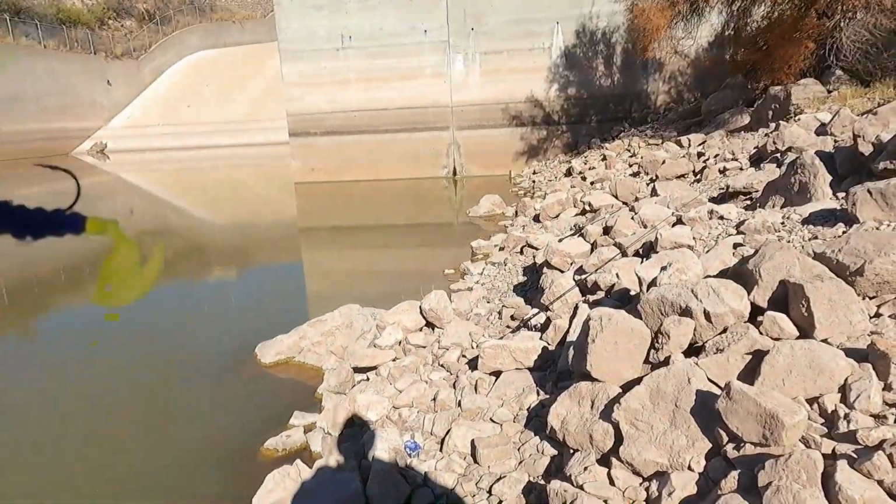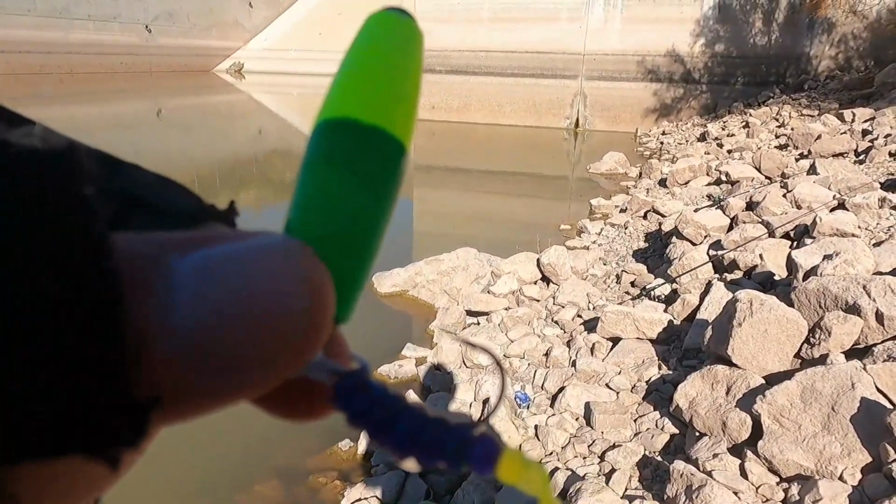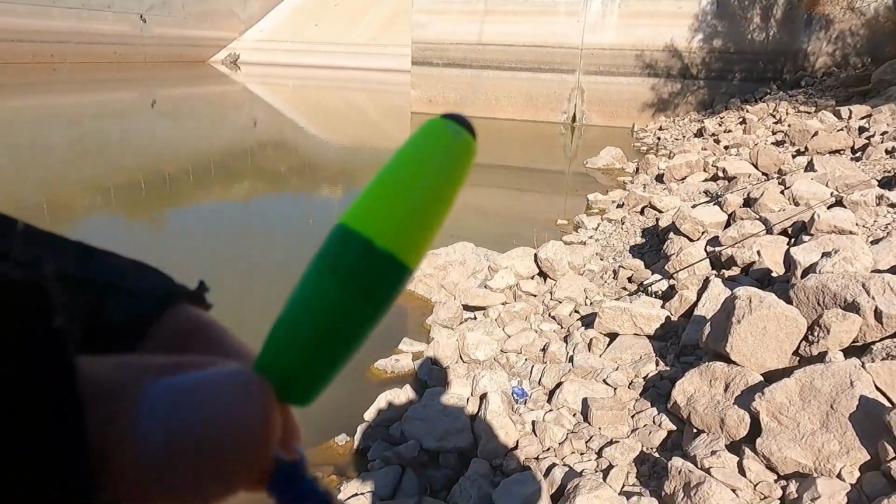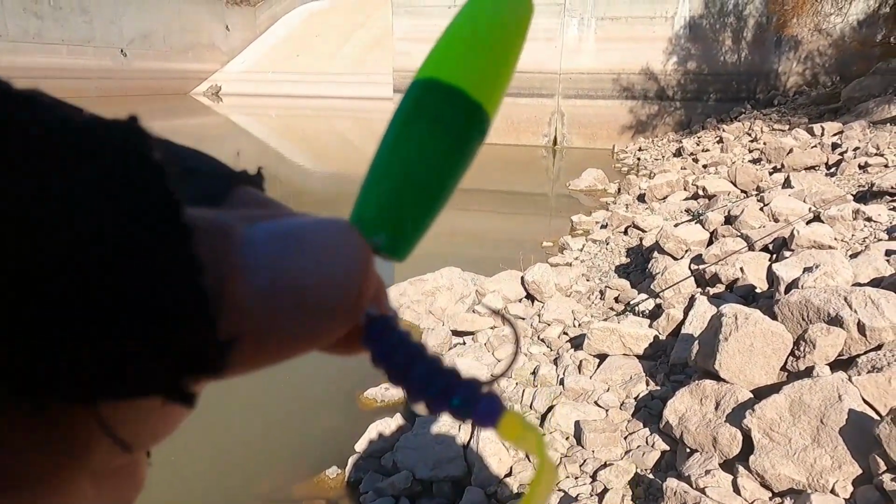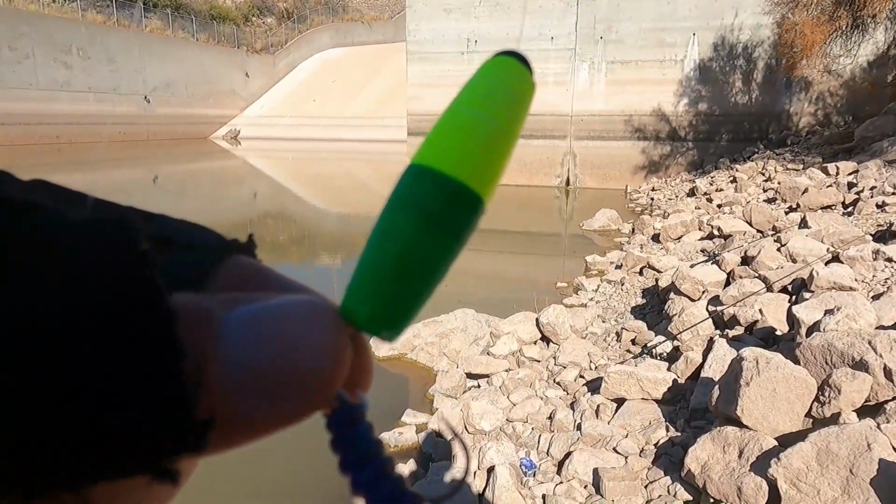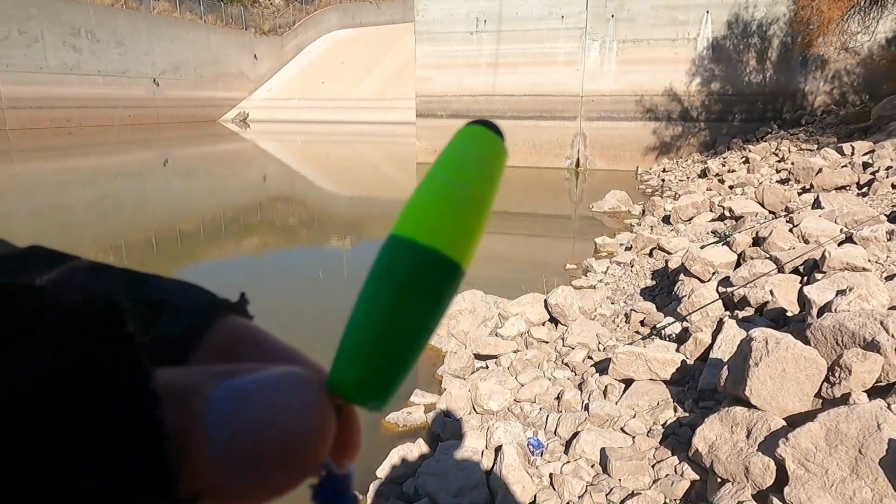Alright guys, we only managed to get 2 on the slip bobber rig, but hopefully you can get the idea of how it works. And with the fish finder we were able to see what depth they're at, so once you know what depth they're at, it works. It's a good rig to use. It's done real well for me in the past, and today's just a little slow for it though.